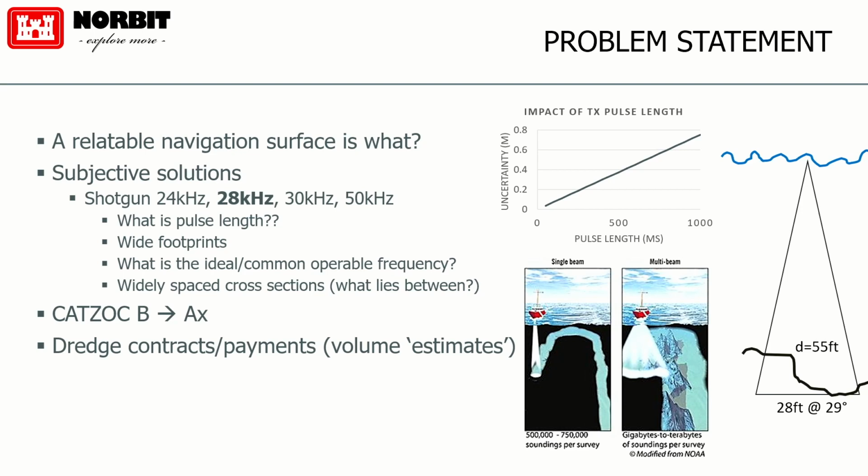And so understanding what is the ideal and common frequency we should use, the impact of the footprint size, the pulse length, and now we're only going to survey one line every 200 feet. So what lies between, right? That puts us in a category zone of confidence of B, which means that we are not mapping the full seabed. So imagine the risk for a ship captain coming into port, doesn't know where the bottom is.